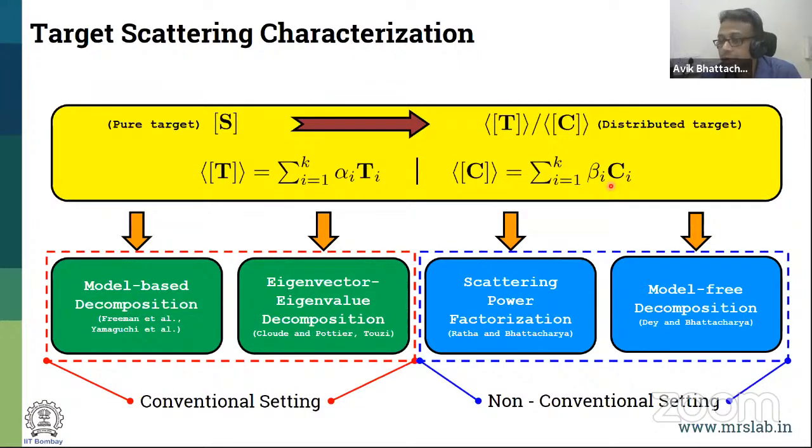That's what we would like to do. Because when you have the measurement, it is an ensemble quantity, an average quantity, but the idea is to break it up and decompose it into each one of them. So in literature, there are many conventional settings. These are very widely used, very popular, and have given exceptionally good results.